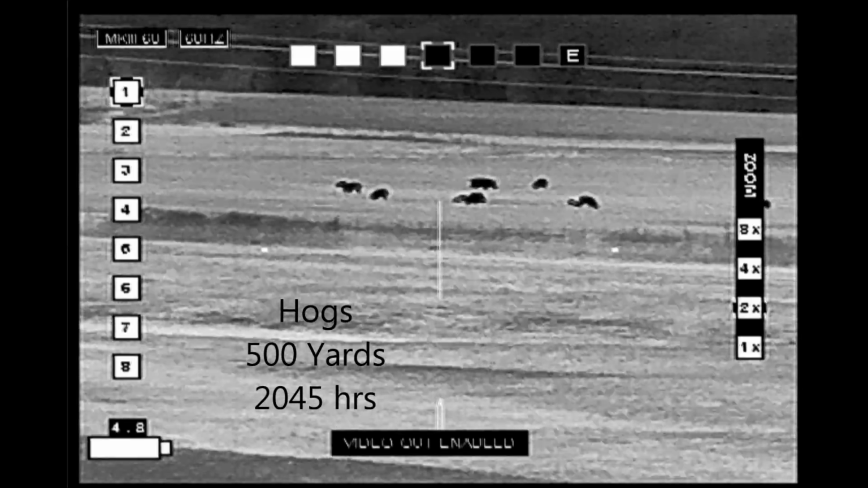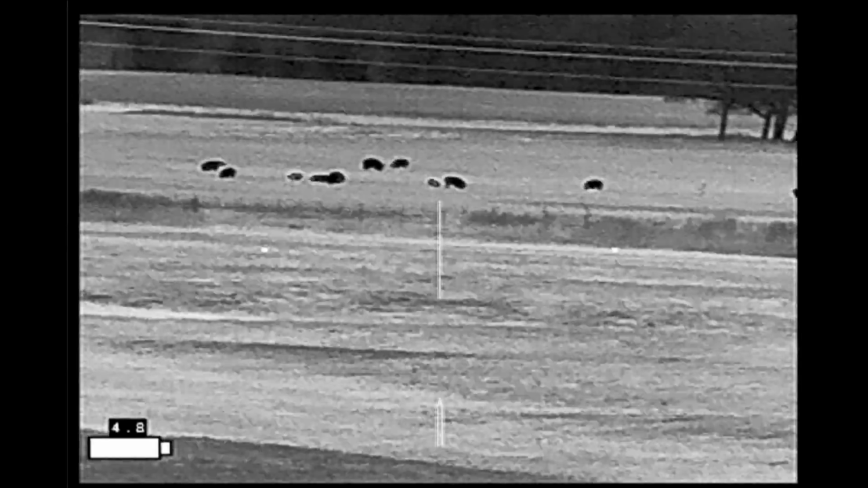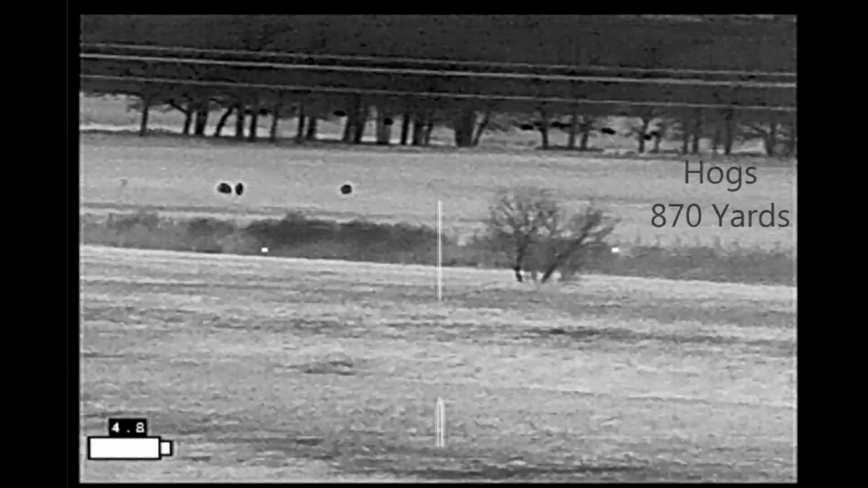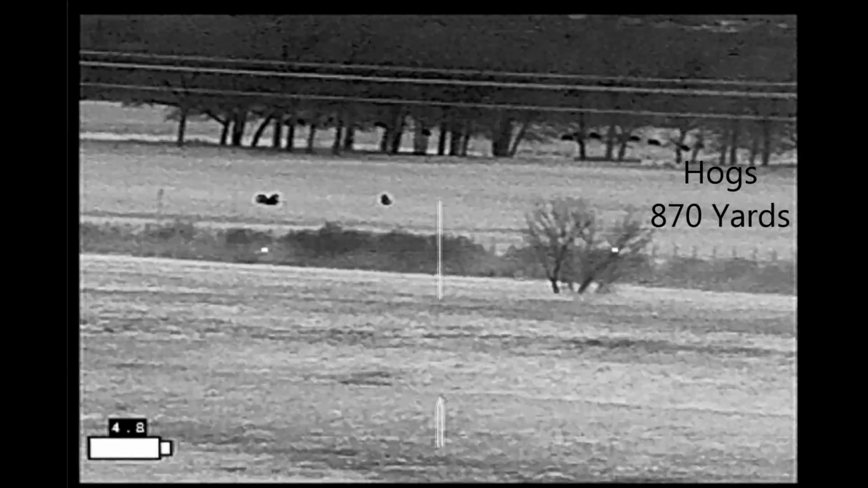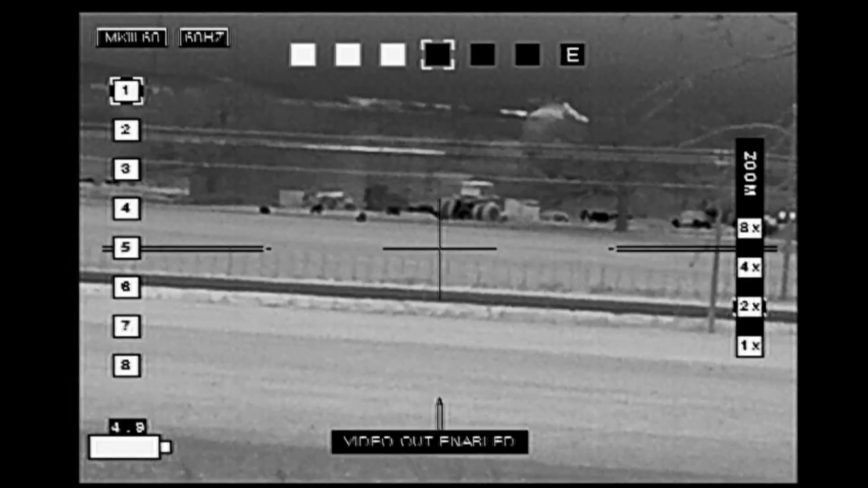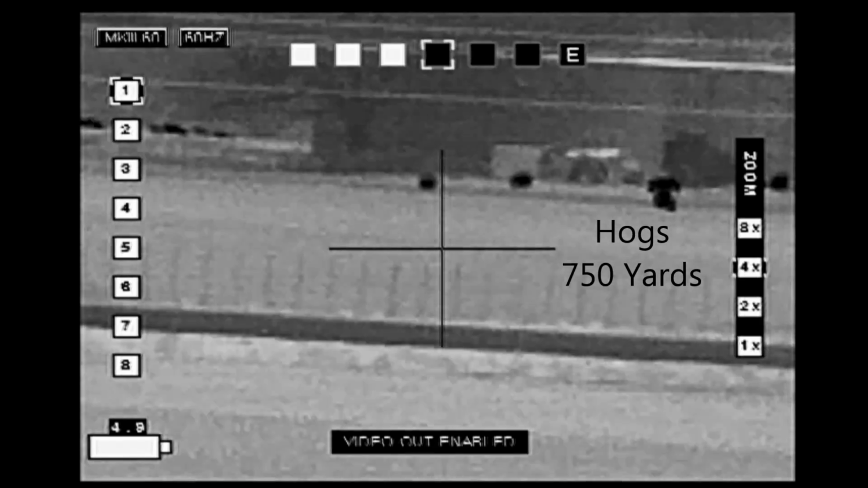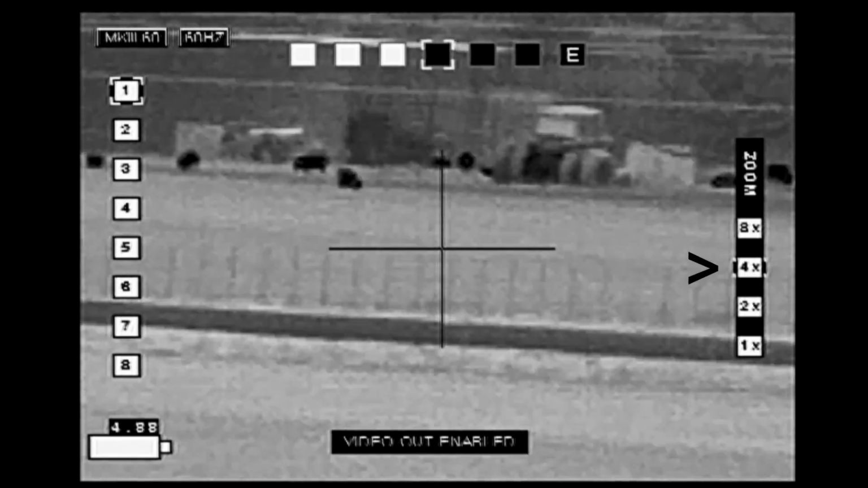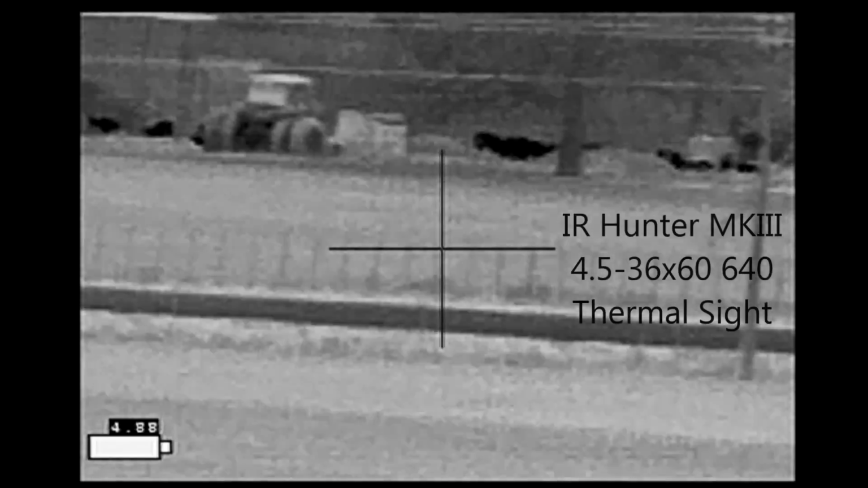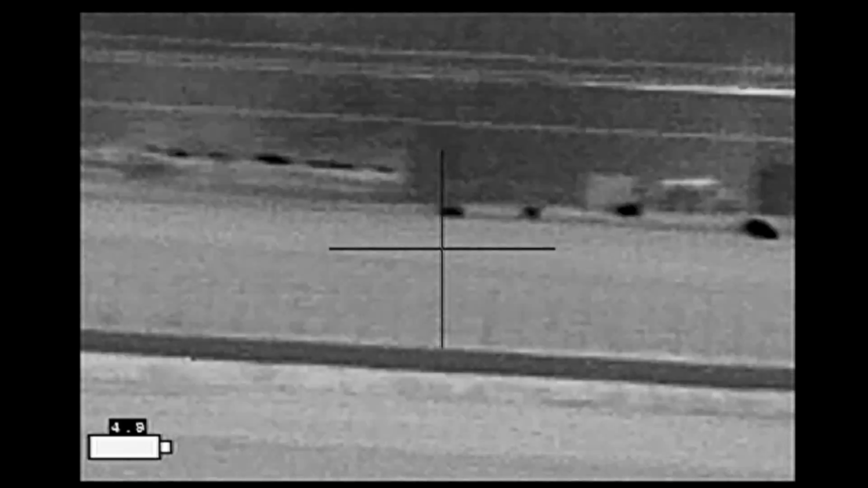I'm thinking that maybe some of these hogs are coming across the road and doing the rooting on my landowner's property. So I'm going to sit and watch them for a while. Not only are the hogs in the front pasture, but there are hogs back in the trees as well. As time passed, more hogs came out a little bit further to the north. Now here I've zoomed in quite a bit to about 18 power, and the hogs are in the neighbor's equipment area. These are some pretty good sized hogs. These all look to be adults, in fact.